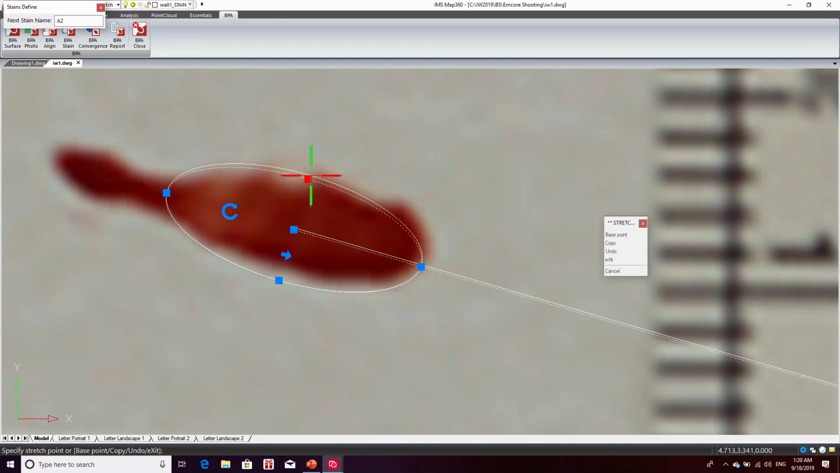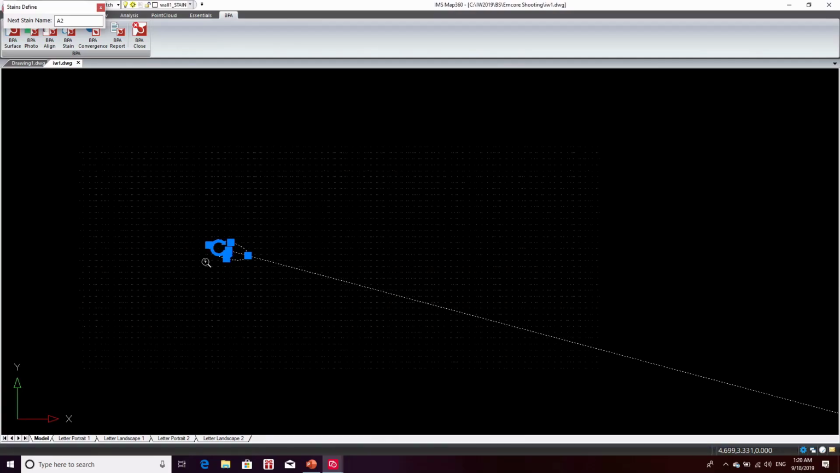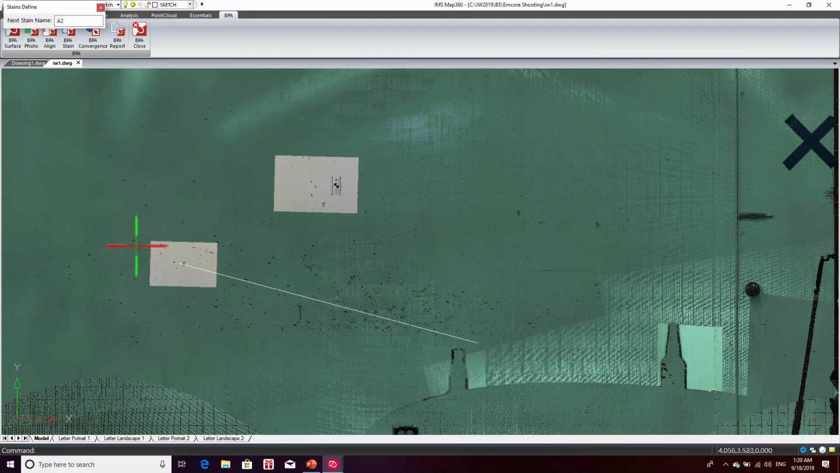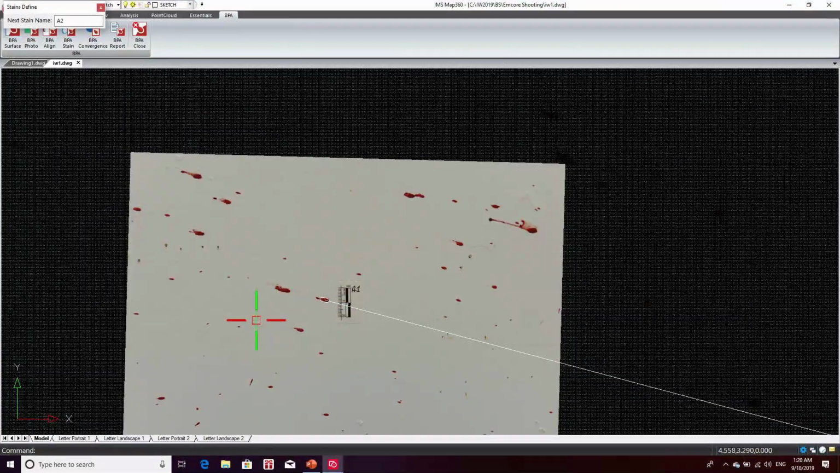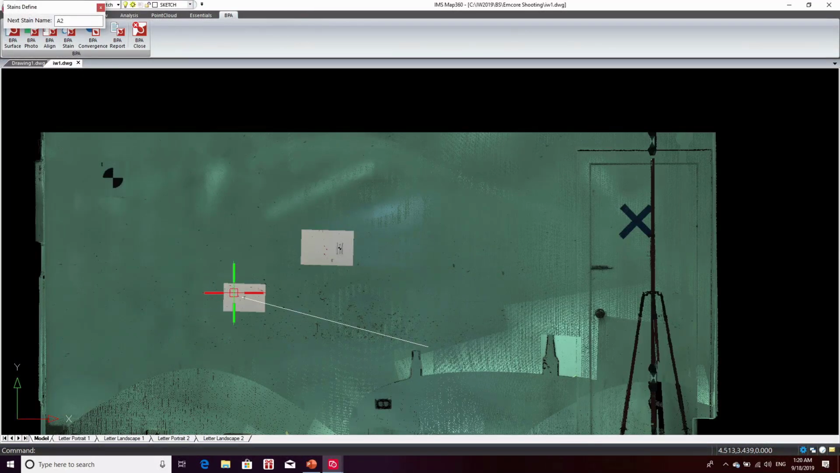So I'm just going to tweak it a little bit. Now, I'm not a trained Reconstructionist, so I'm sure this isn't perfect, but for a demo here, that'll work. I'm going to zoom out, and we could do this on several of these stains. We could trace as many of them as we want, and what will eventually happen is it's going to do a best fit analysis of the different stains and the different trajectories to determine the most likely origin point.